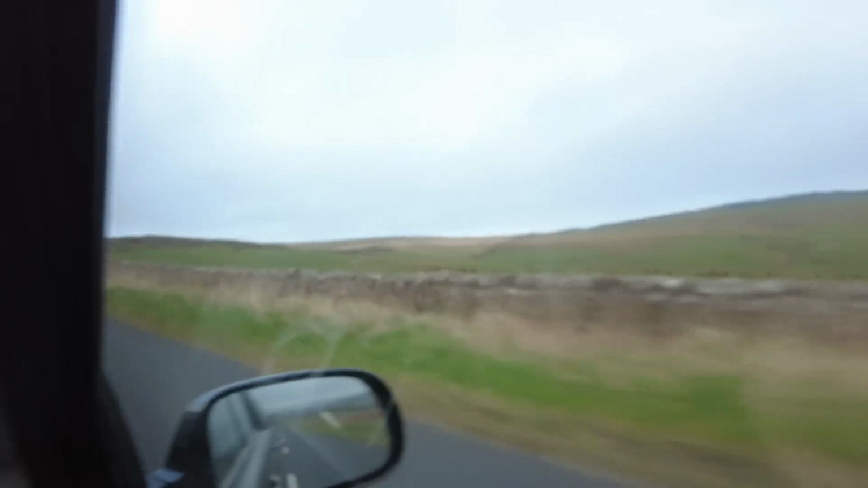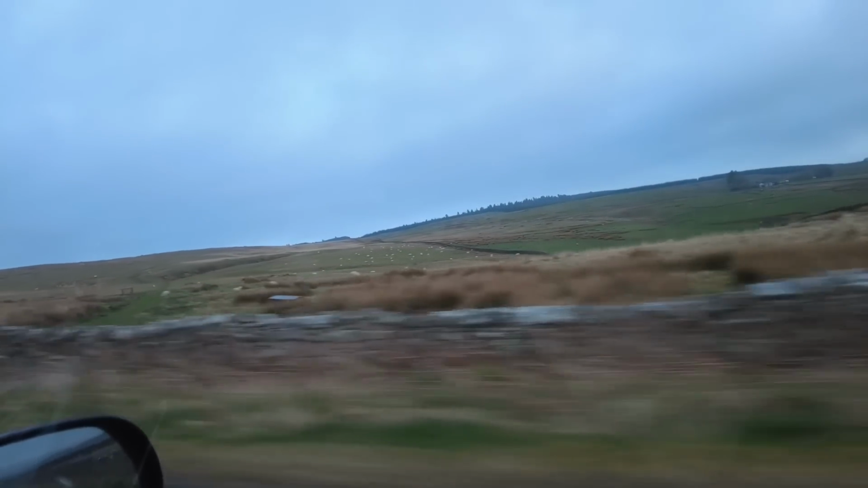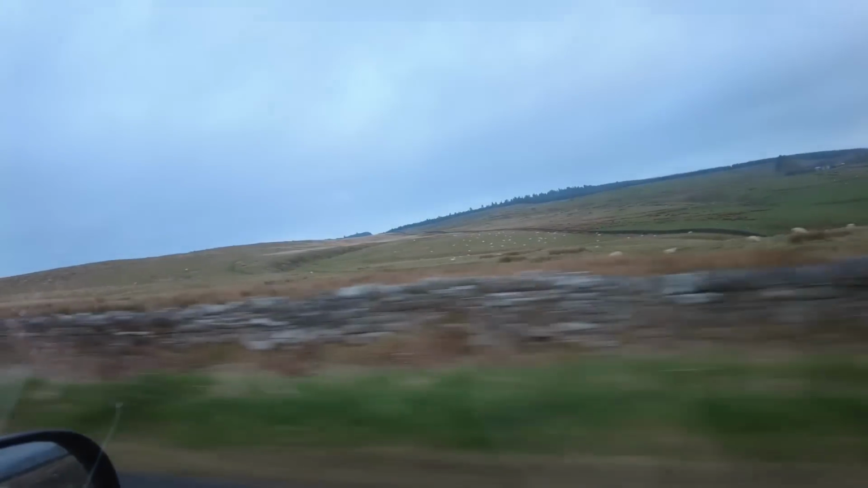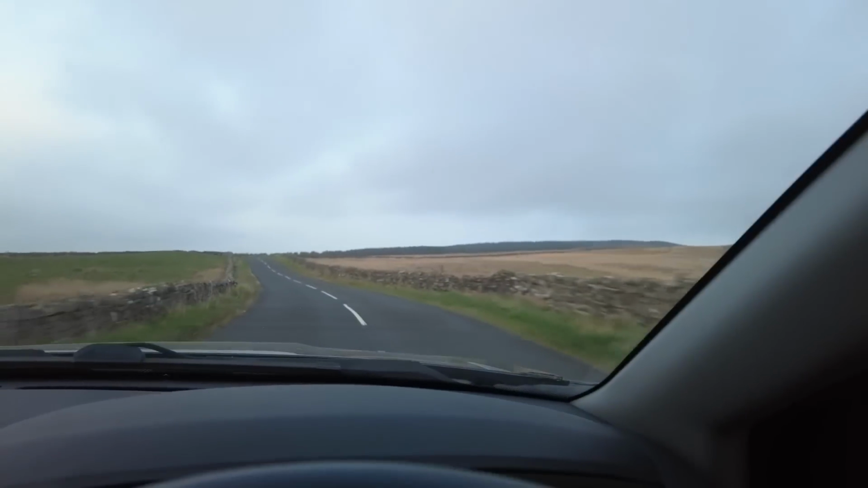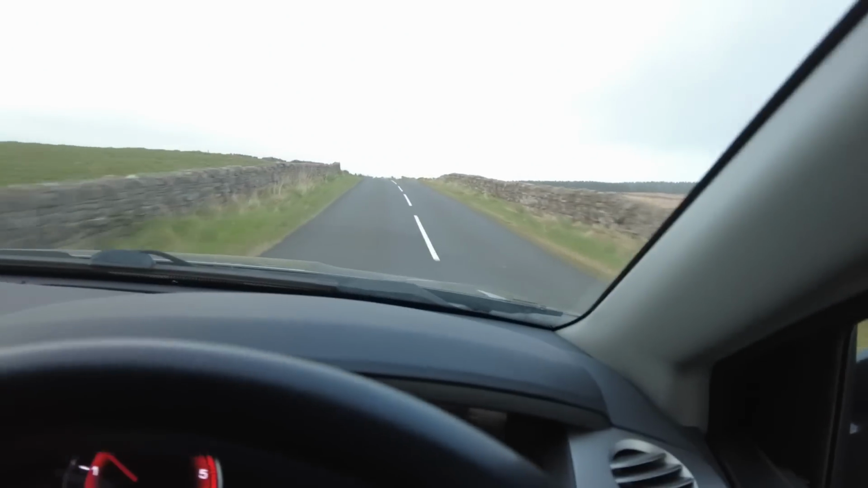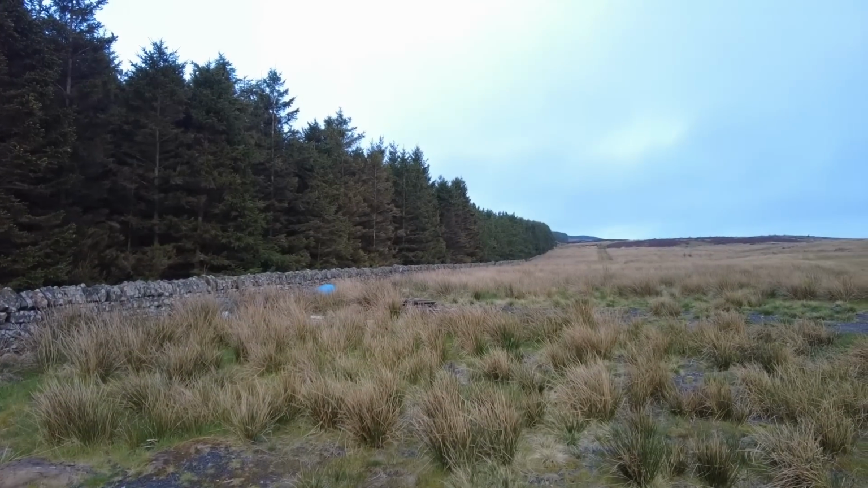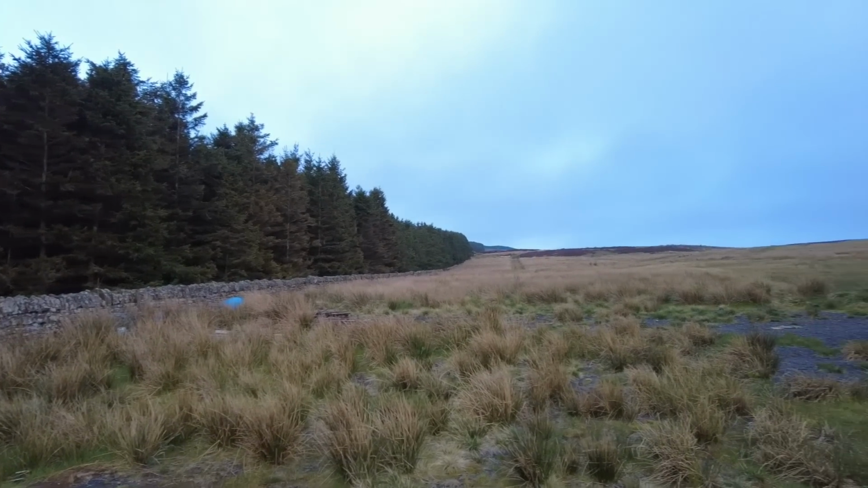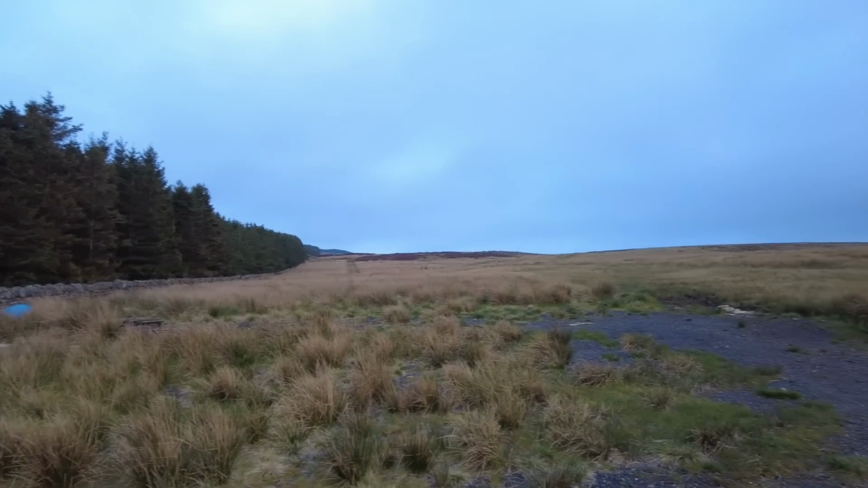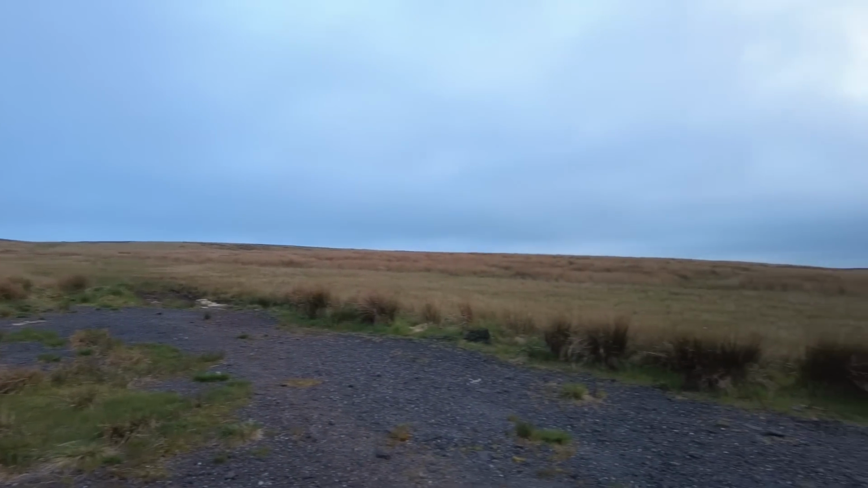Just making my way along to the area that we're going to be foxing tonight. There's some absolutely fantastic scenery around here. To the left you can see the wood there a lot of foxes come out of, and you can see this ground is very hard walking. The whole place is just clumps of rushes.